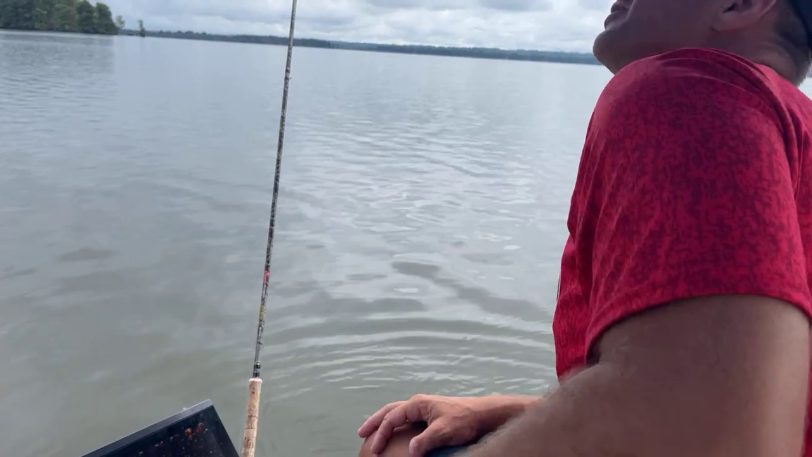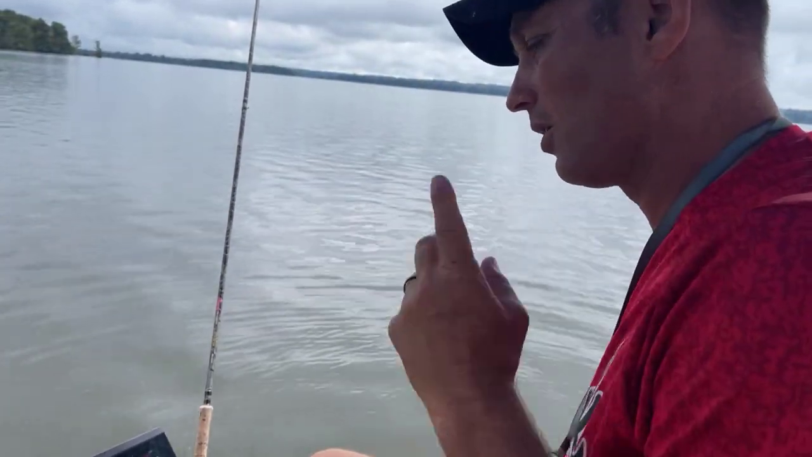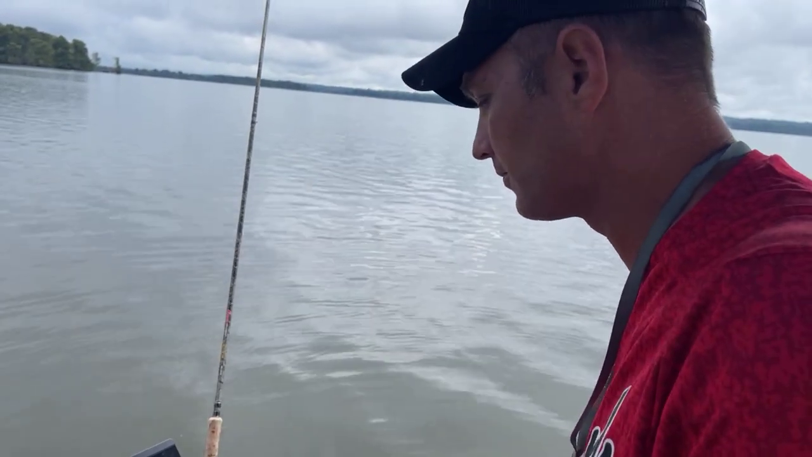Oh, what is it, about 20 fish this morning? 20 fish or so, yeah. We caught one dink all morning. We caught about 8 before we got on the feed, 8 to 10, somewhere in there.